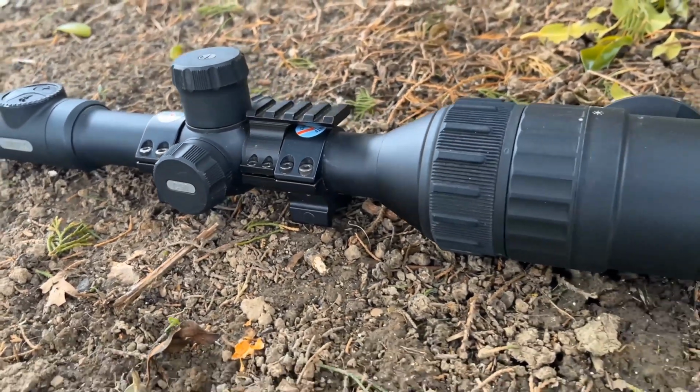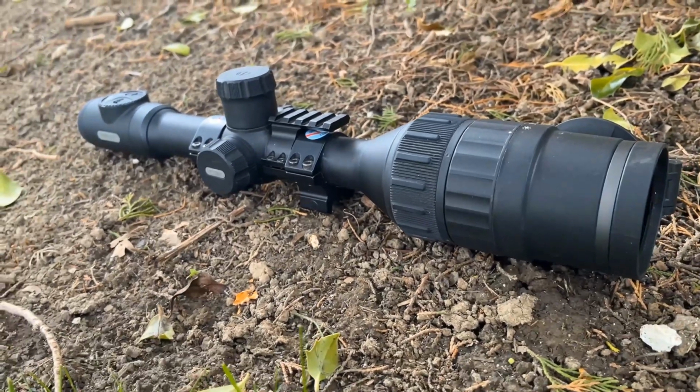Each of these scopes has their own good points and bad points, so there's pros and cons to each one of them. Now, I'm not going to pick one as being my favourite because that isn't really fair, and to be honest, I'm not really sure I could pick one out as being the best one of the three. So I'm going to point out the features, the good points and the bad points, and let you decide for yourselves which one is best suited to you.